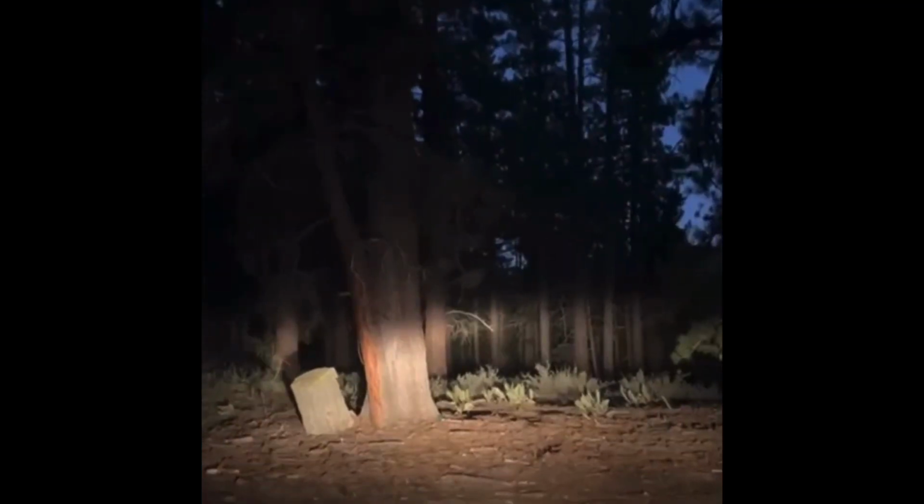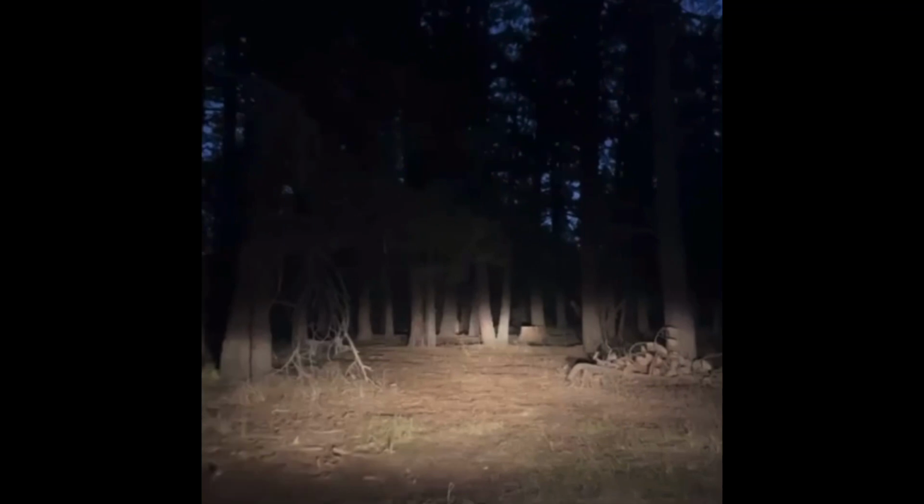All right, so I'll turn around. And I have walked this in the daytime, so it was easier to be sure of that when it was light out. So I'll just kind of drive through here. Not really any defined roads through here. You just kind of have to make your way. There are a lot of tire tracks everywhere.